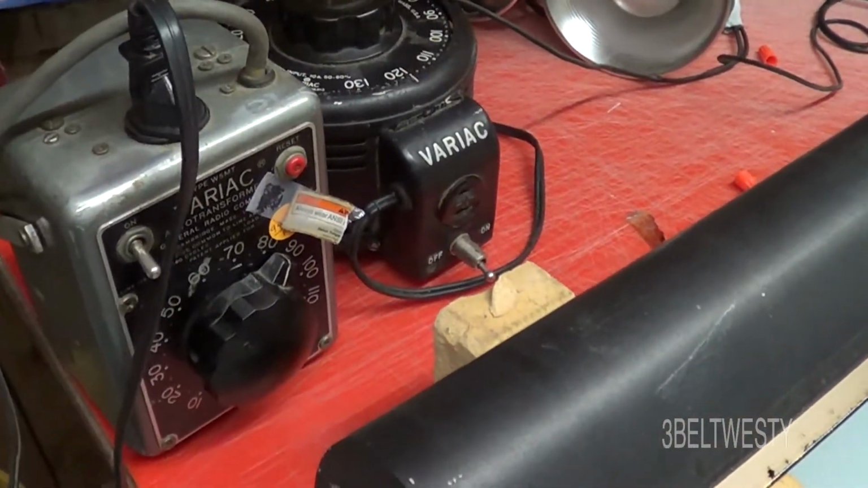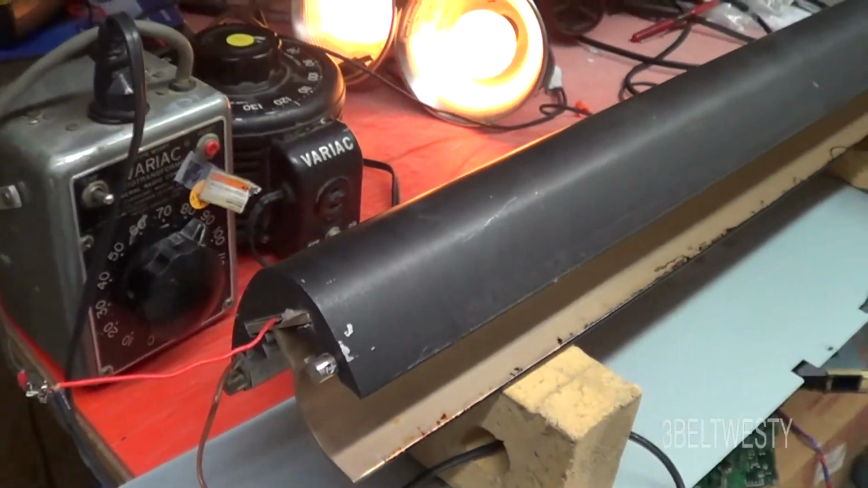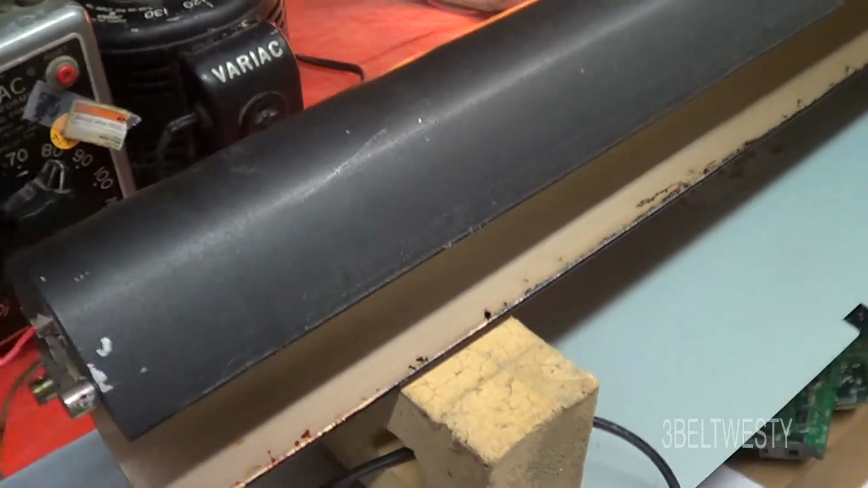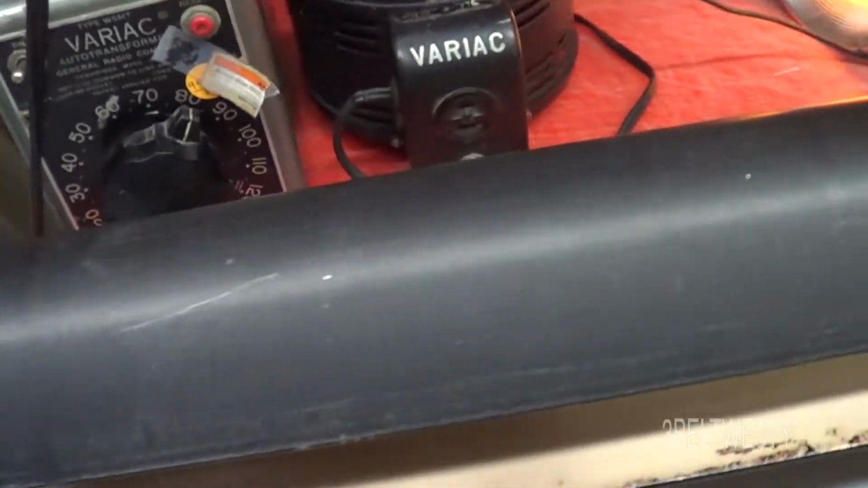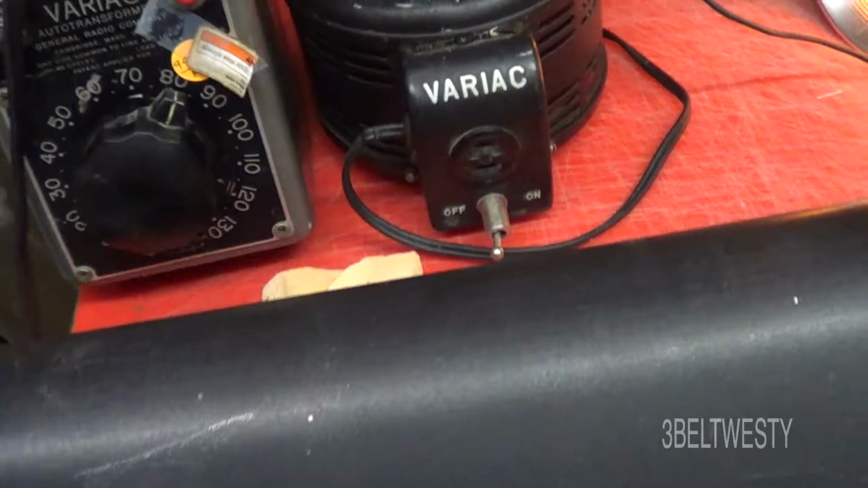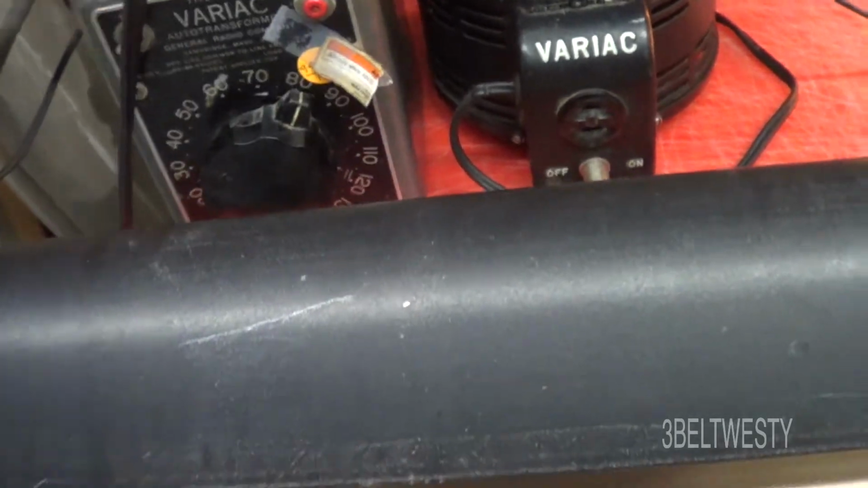Plug it in. Just put 80 volts, roughly. That's a setting of 80 on this old variac here, which is the voltage out if it had 115 volts in.